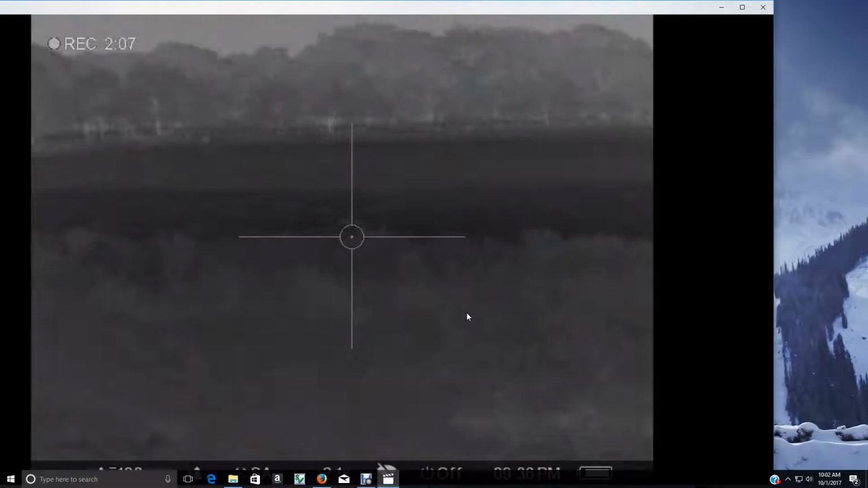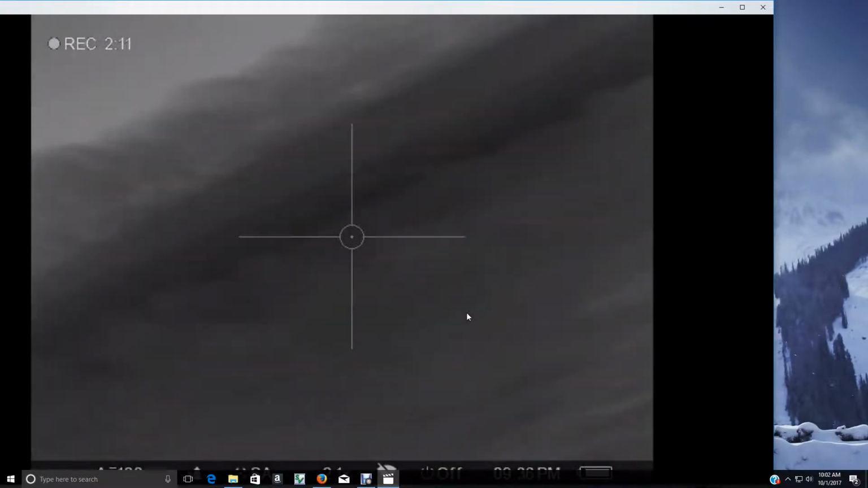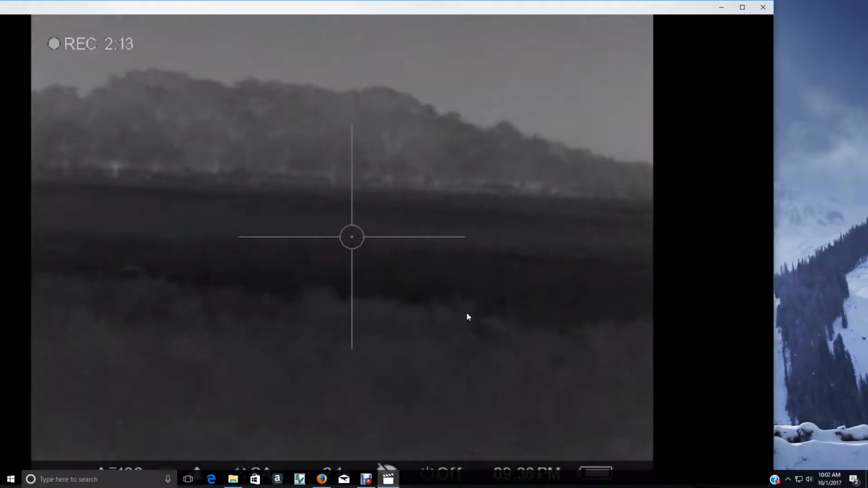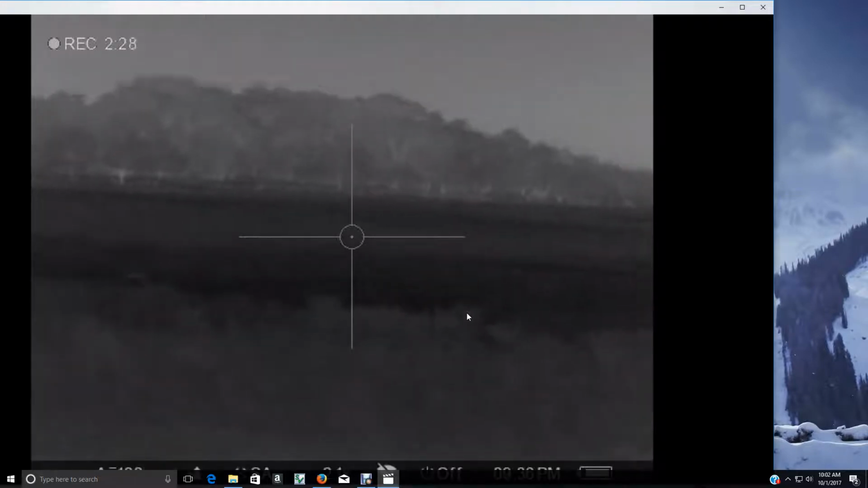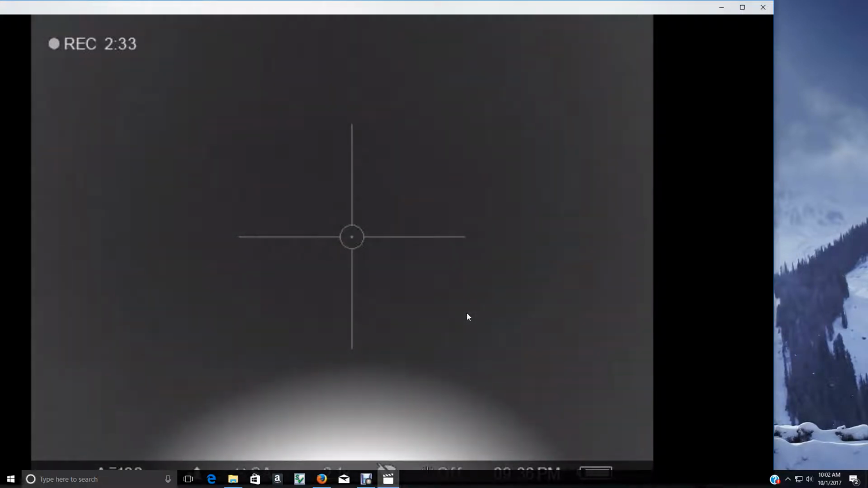Now, the deal is, he's in them weeds there. What I always do, I throw that rifle over my shoulder, and I'm scared I'm going to lose him, because he's laying down, he's harder to see, and I've got to go find him. And all these hogs I left laying. Now you can see my suppressor there. But I left laying there.